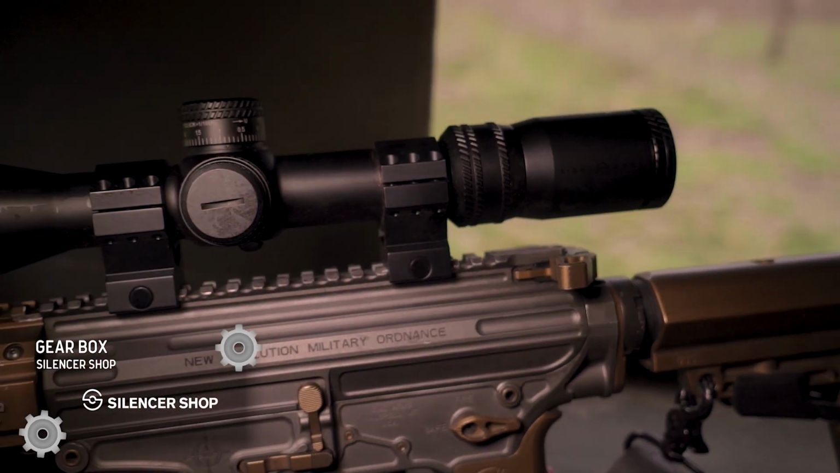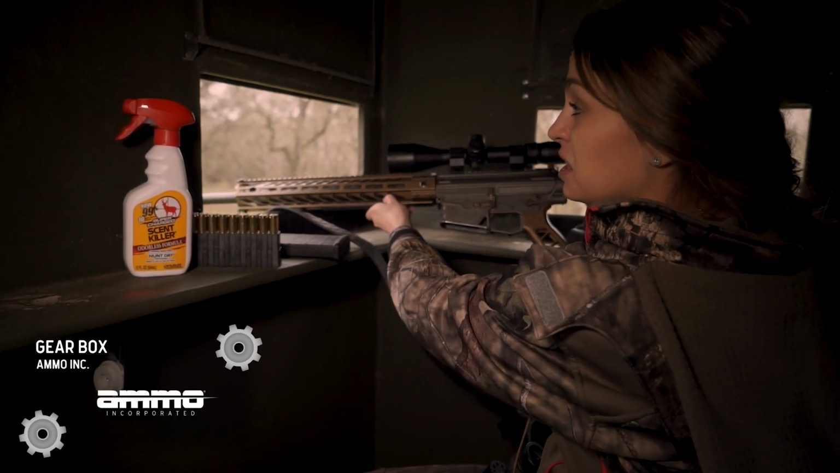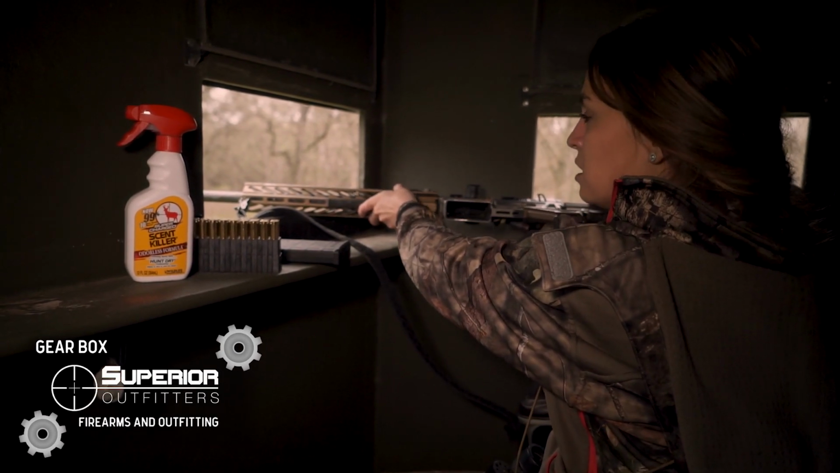It's really good for long ranges. I'm not shooting very far. It's my first time in this blind, so I didn't know how far I was gonna be, and this is a scope I'm confident in no matter the distance, so we're gonna sit tight.